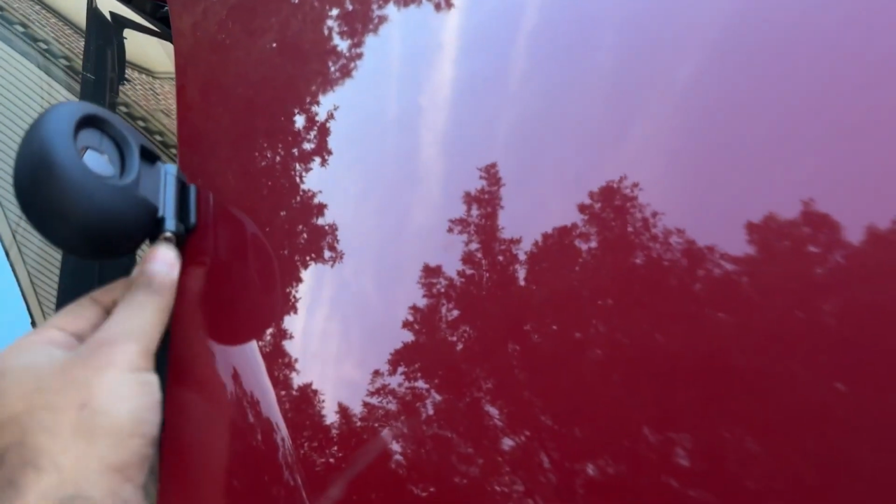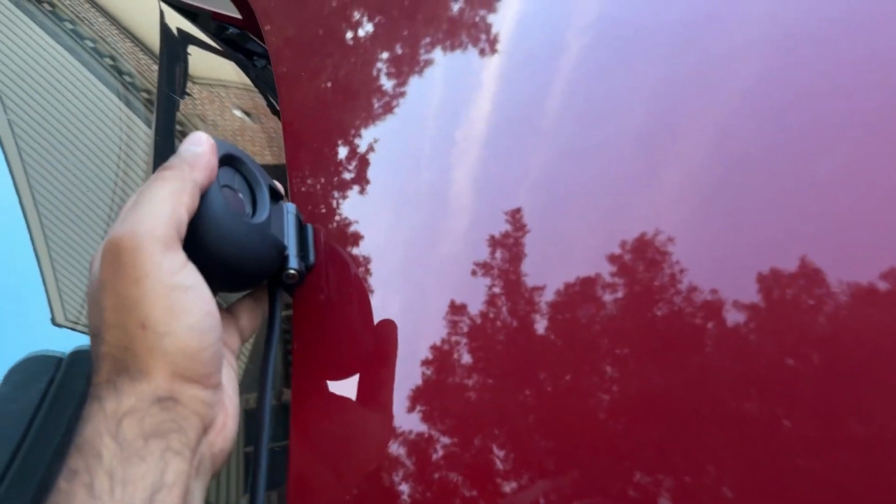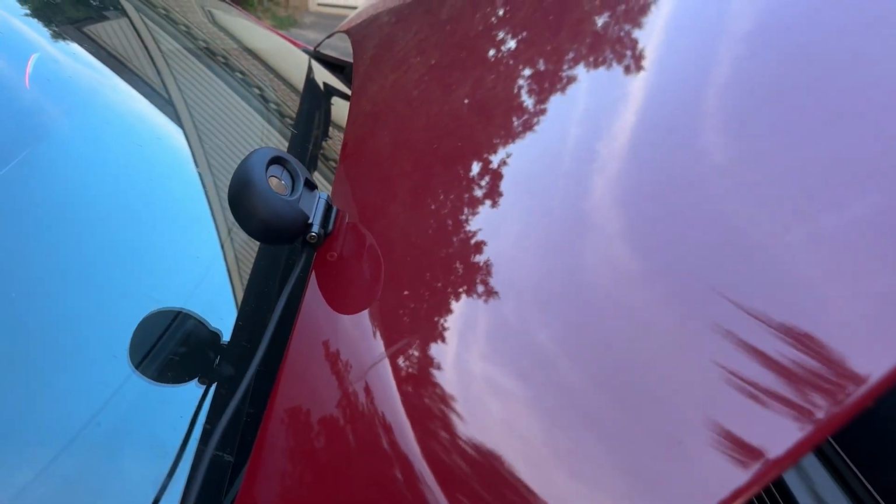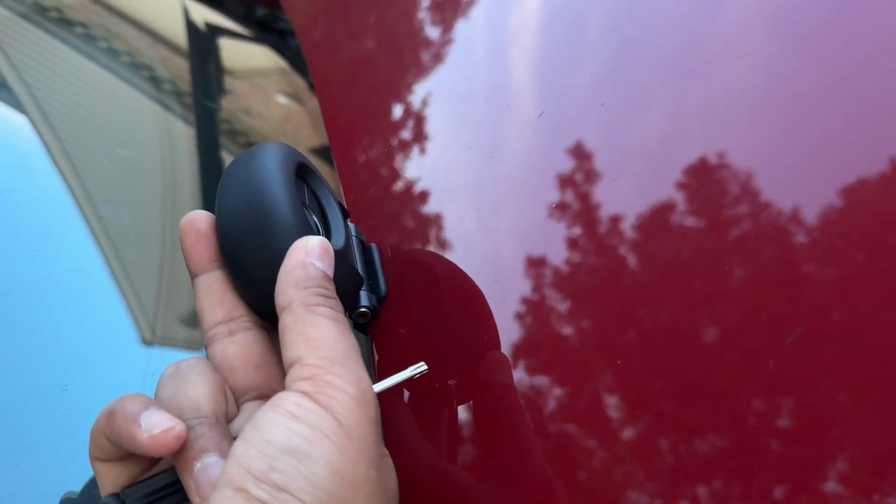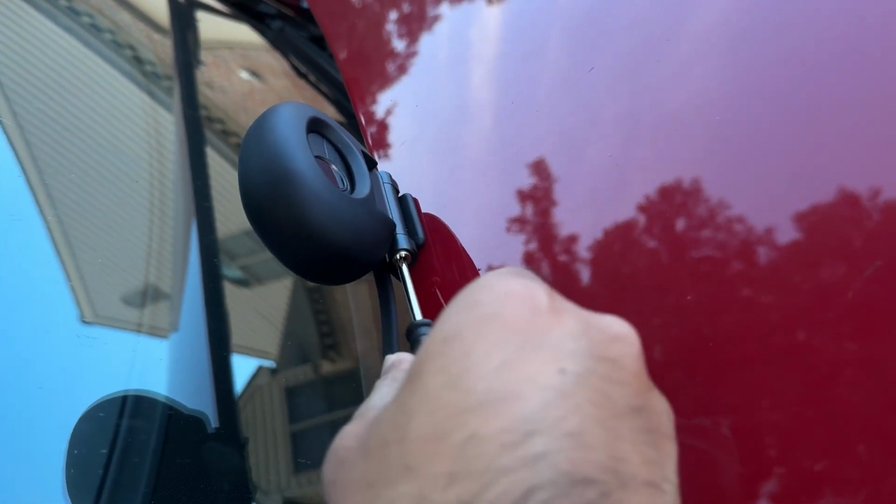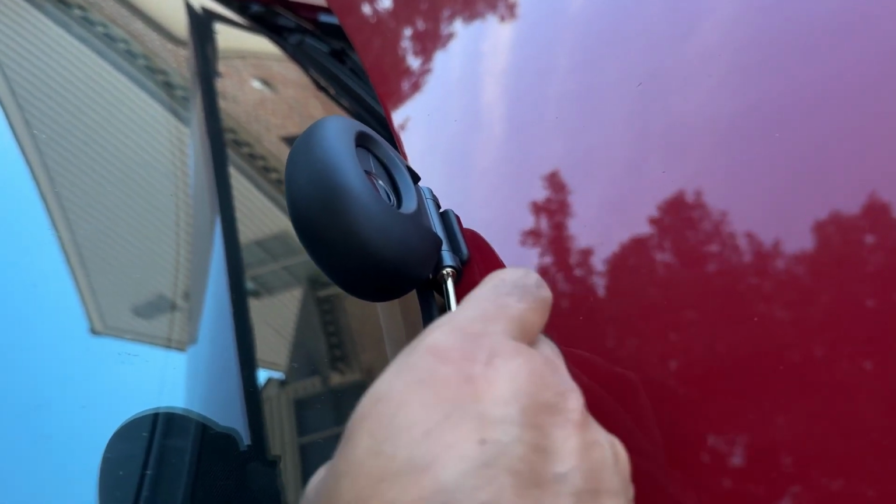That is surprisingly strong. Like, yeah, we need to tighten this so that this does not move, but this is not coming out. This is really, really strong in place. So I'm not worried it's just going to fly out on the highway, but that was surprisingly good. Now, the reason why this is a little bit loose is so you're able to adjust it when you have it. If you want it to be facing down or up, you have an ability to adjust it, and they send you this star-shaped screwdriver that just goes in and tightens this screw here.